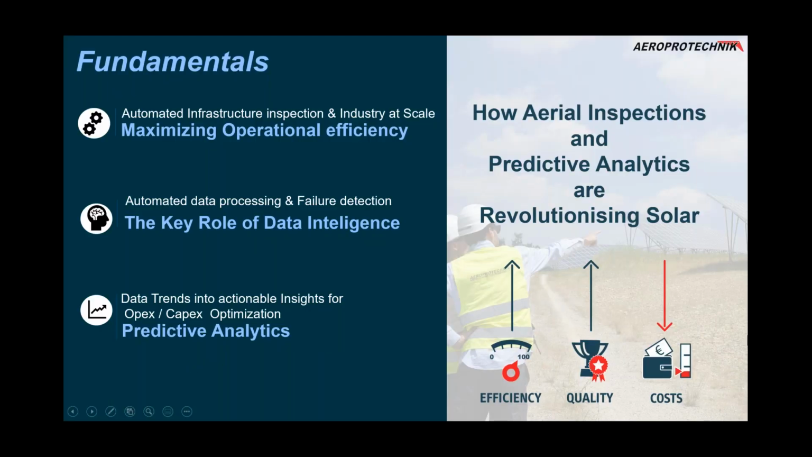That's why we are going to talk about the next topics. All of this webinar will be based on how aerial inspections and predictive analytics can help to do things better, more efficiently, and at a lower cost. That's really the driver for the session and webinar of today.